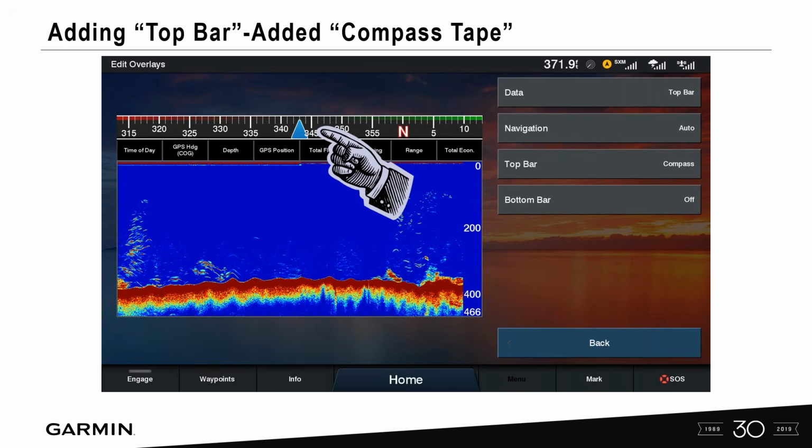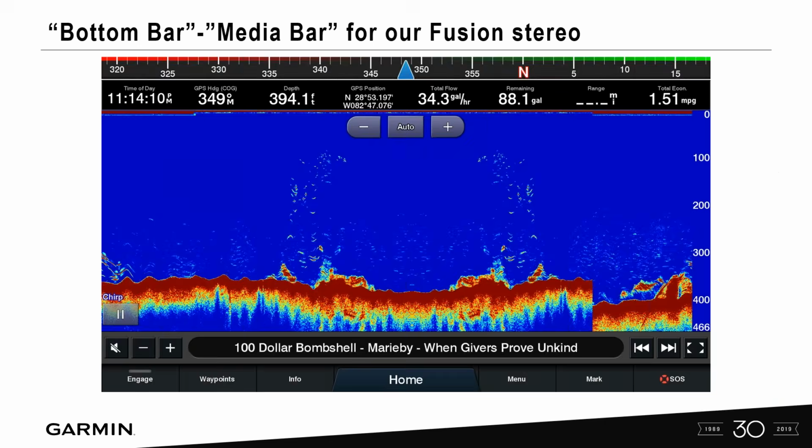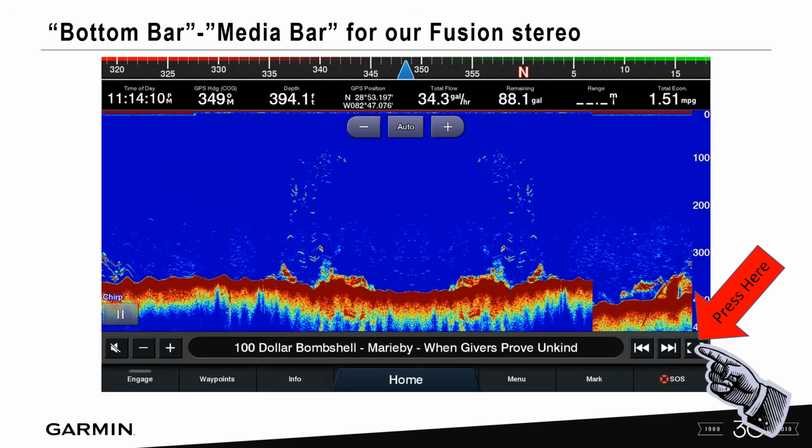Let's move on. We're going to go ahead and do the bottom bar. And in this, what we can actually do is let's select media. I'm going to do this for a reason, because a lot of people want to have their Fusion Stereo, but they don't want to have to exit to the main menu in order to access their Fusion Stereo. So we select media bar, and then if you notice, take a look on the bottom there, that's our Fusion Stereo control. So we never have to leave our Sonar page. We can still control that information right within Sonar.